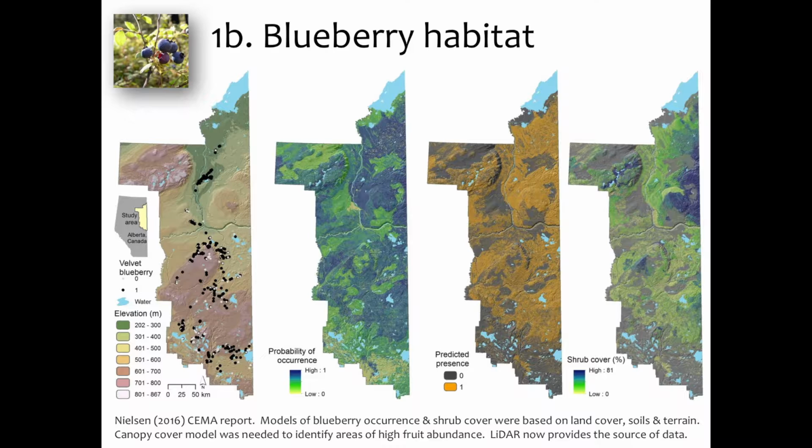So here, the black locations, well, there's blueberry almost everywhere in the Lower Athabasca. This is the probability of occurrence, with blue areas being higher, more likely. If you make a decision, a threshold of saying, yeah, it's probably there or not, the orange areas are areas that are going to probably find blueberry. Gray areas less so. But that next step, using a subsample of these sites where we had information on shrub abundance, that's where I modeled the total shrub cover.